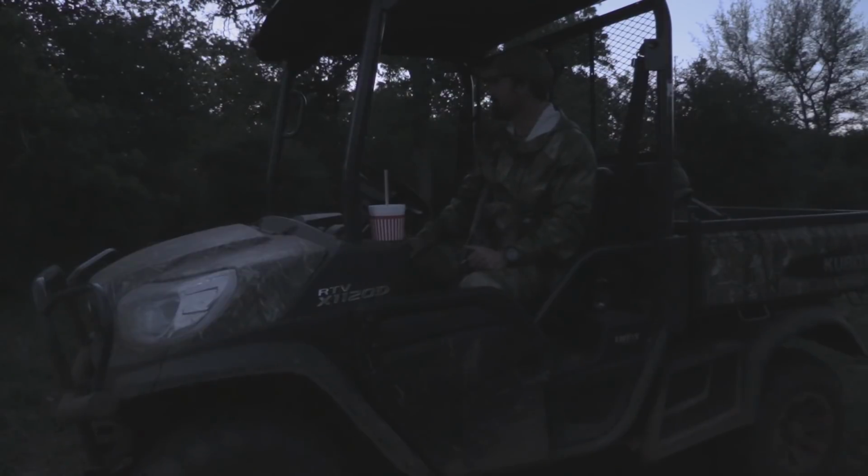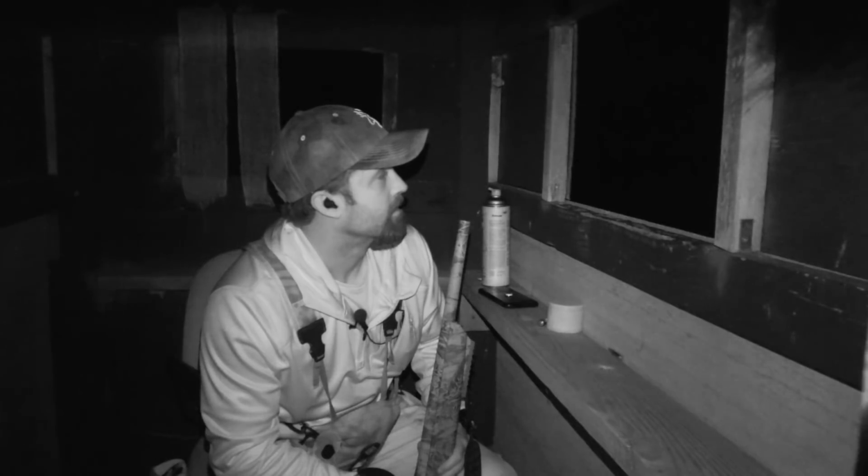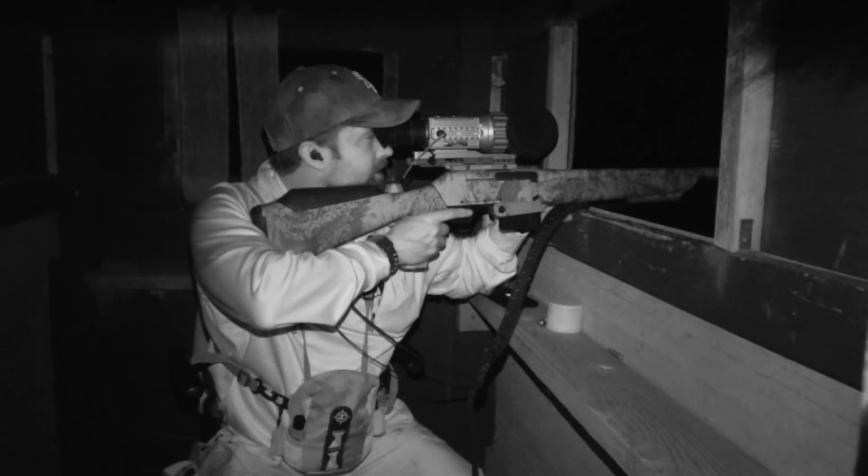Rancher's orders. After the sun went down, I got my second attempt on a hog. There's a hog, just to the right of the feeder. Gotta wait till he turns broadside. Okay, here we go.